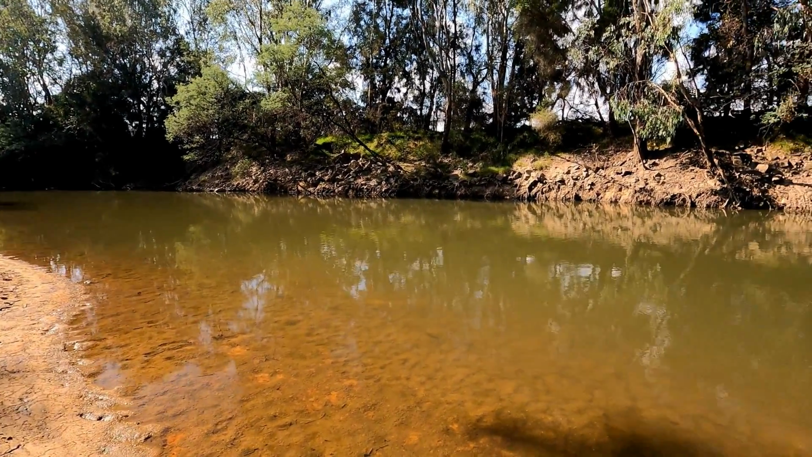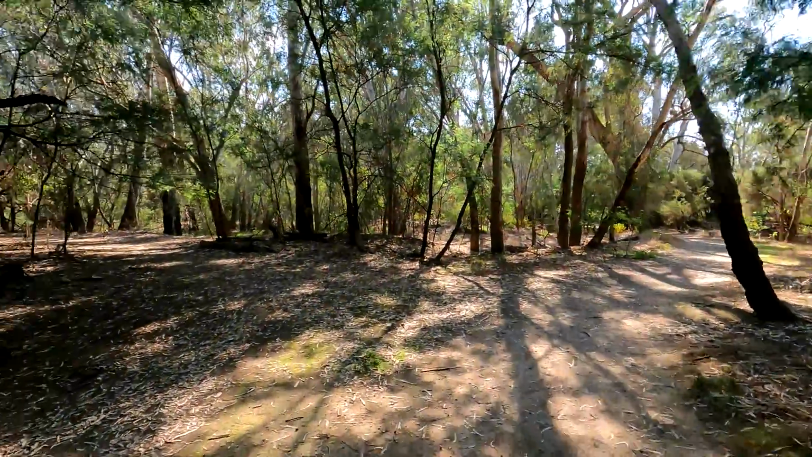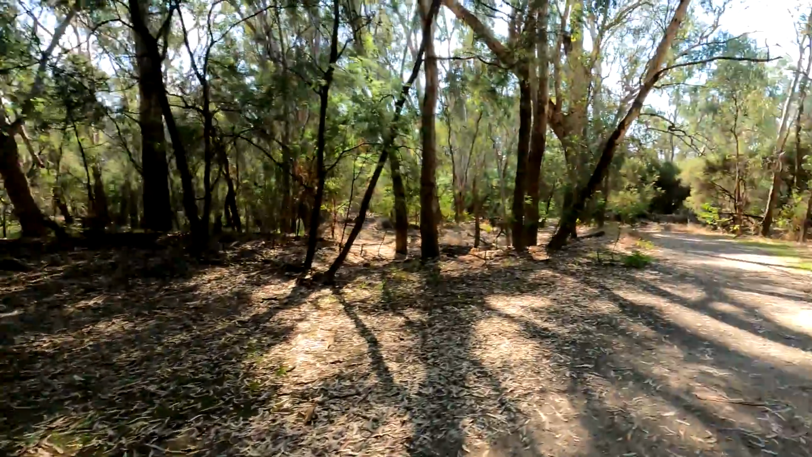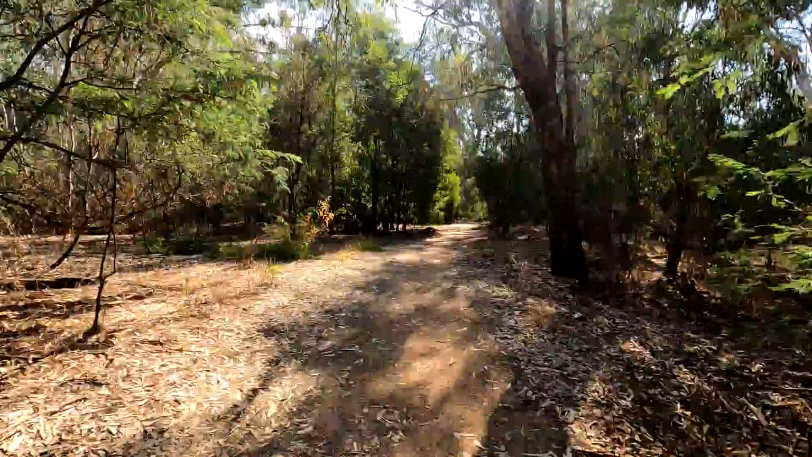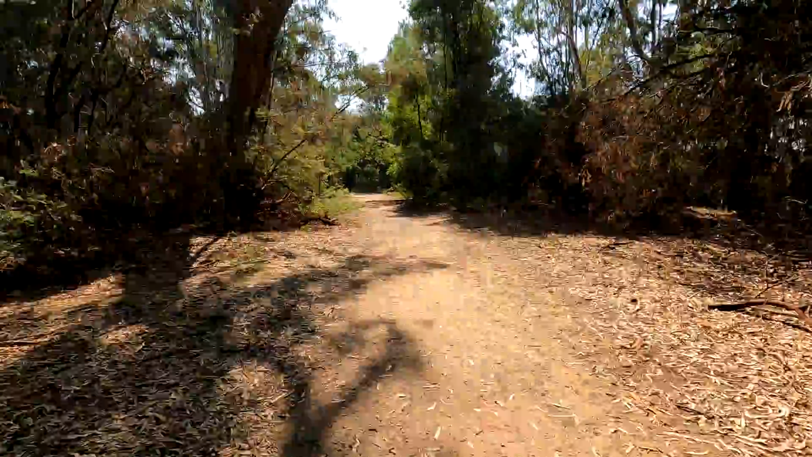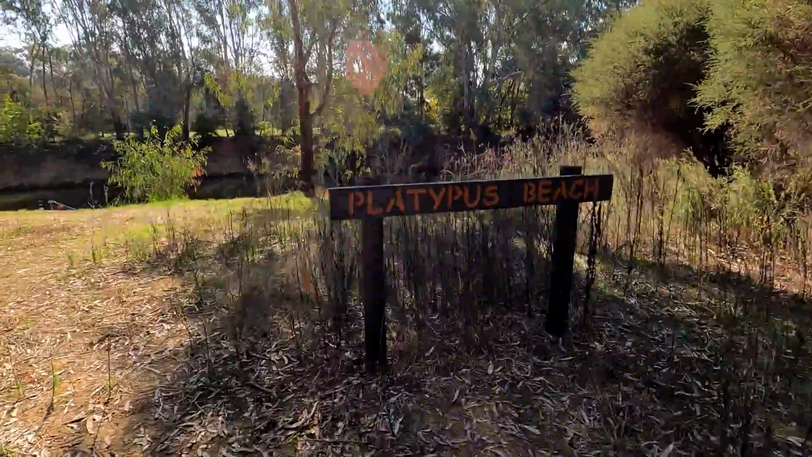Now let's get down to Platypus Beach, where I suspect it'll be a little bit deeper. That track there is where I came in before. Platypus Beach.